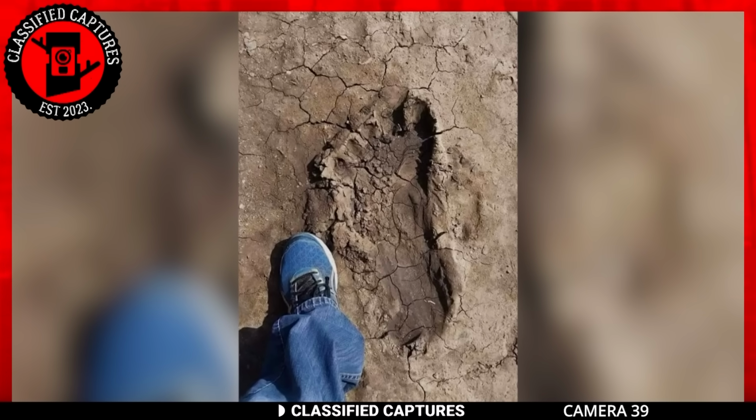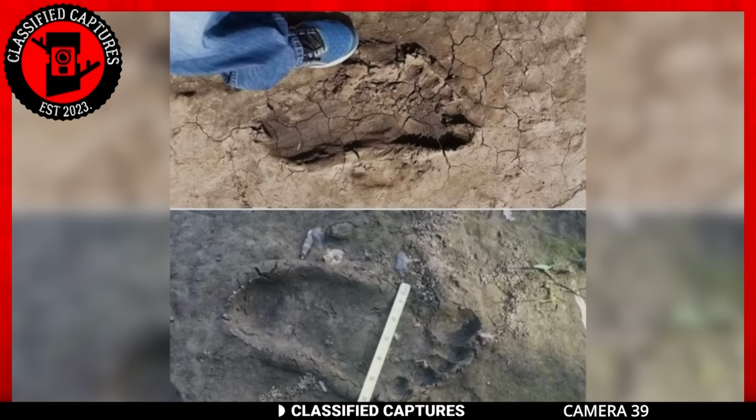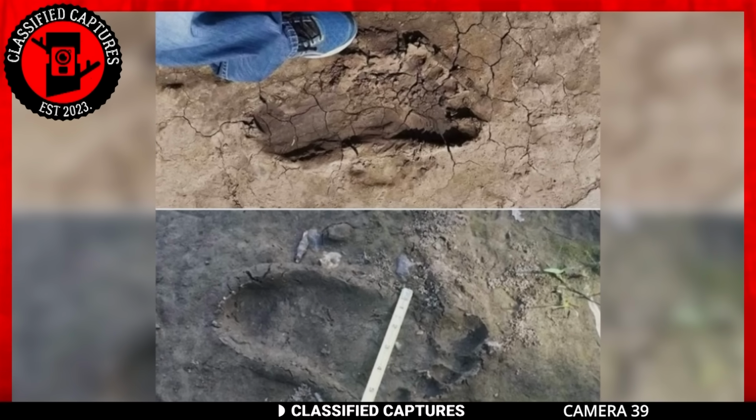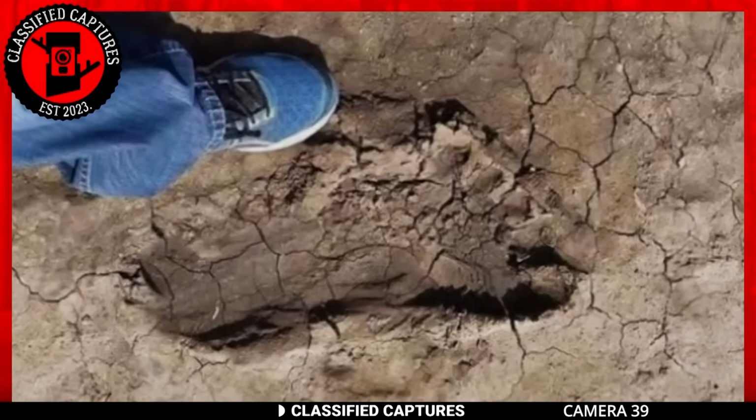This gives some credibility to the captures, but tell me, what would you do if you met a behemoth that size? Would you run, scream, or try to befriend it? Let us know.